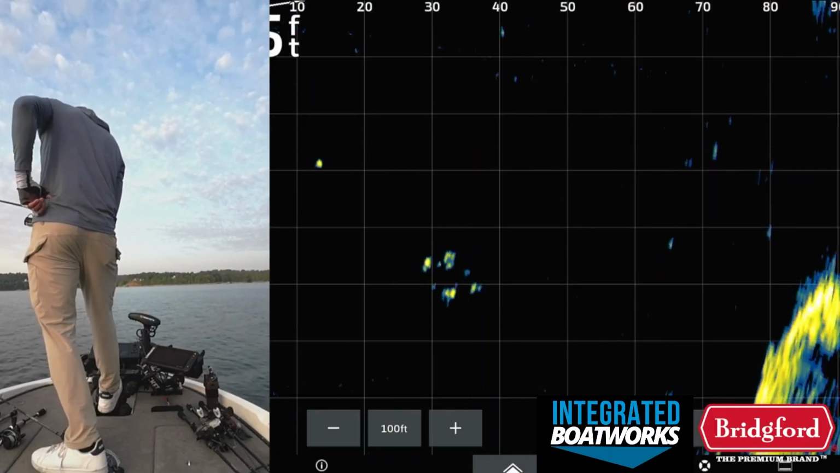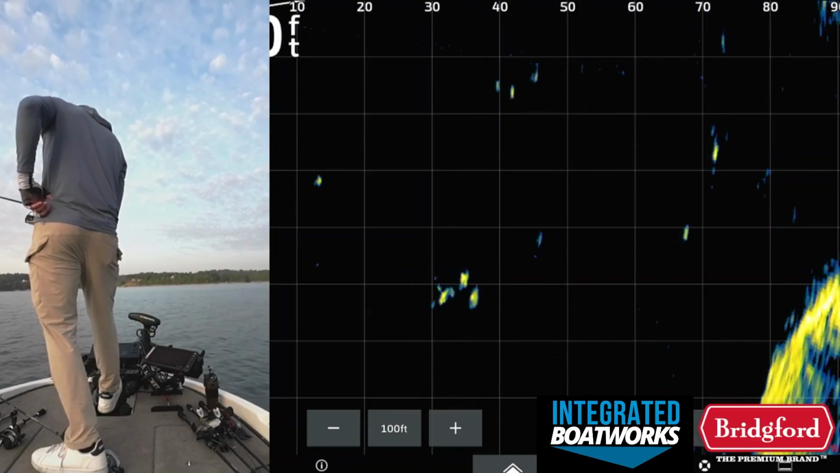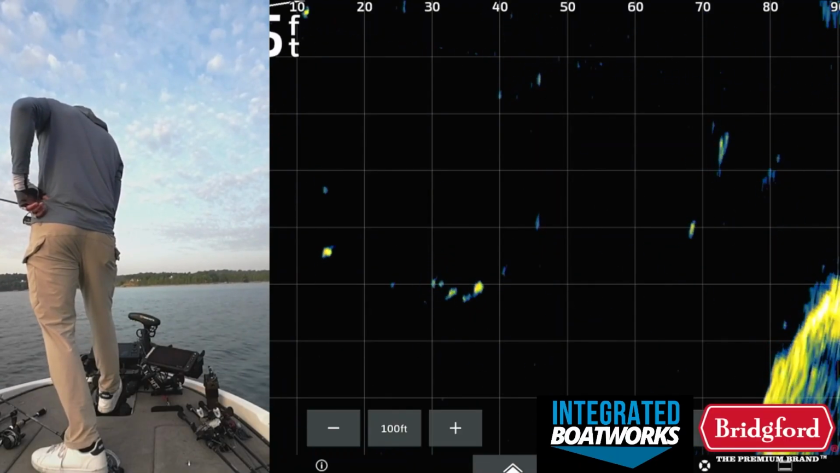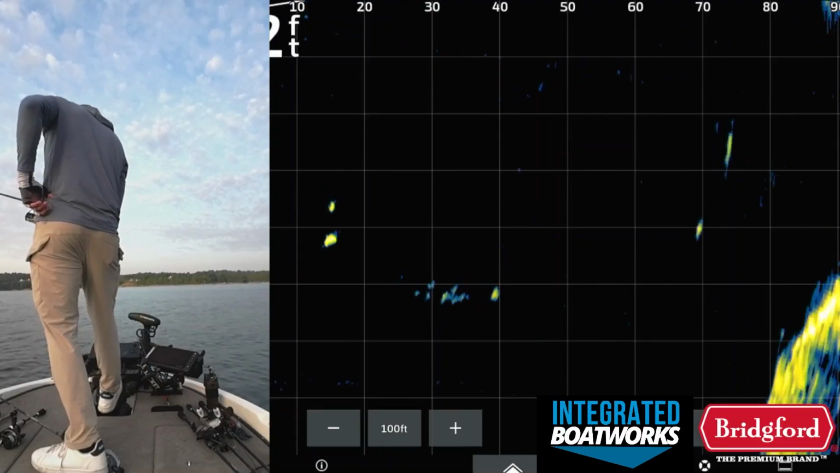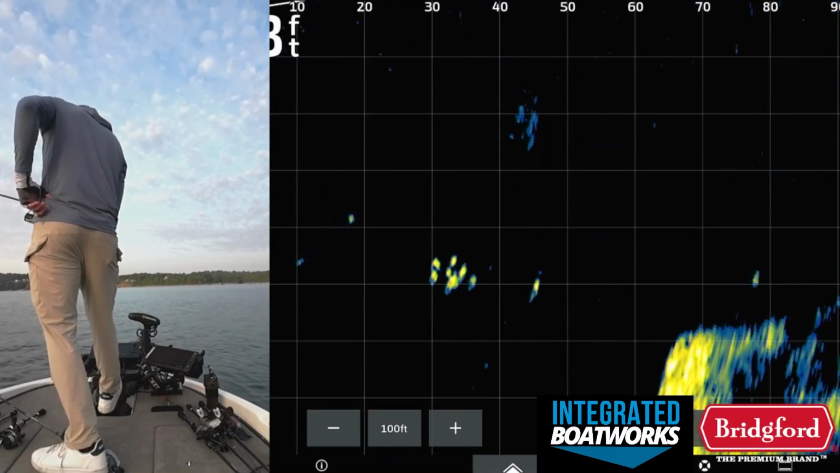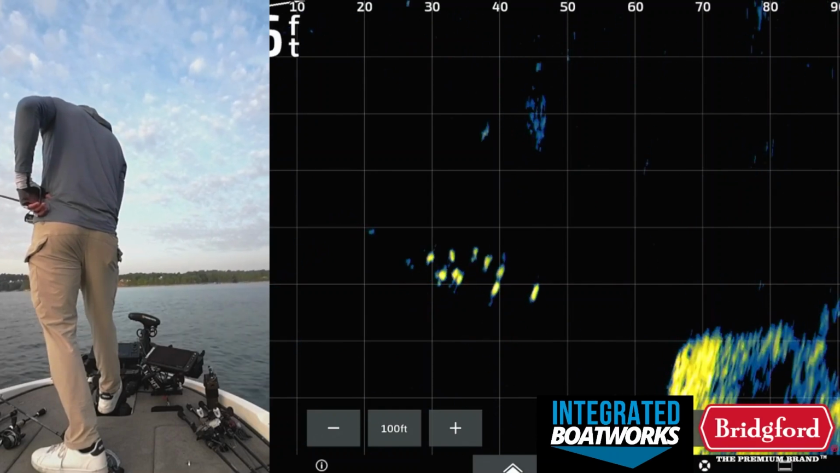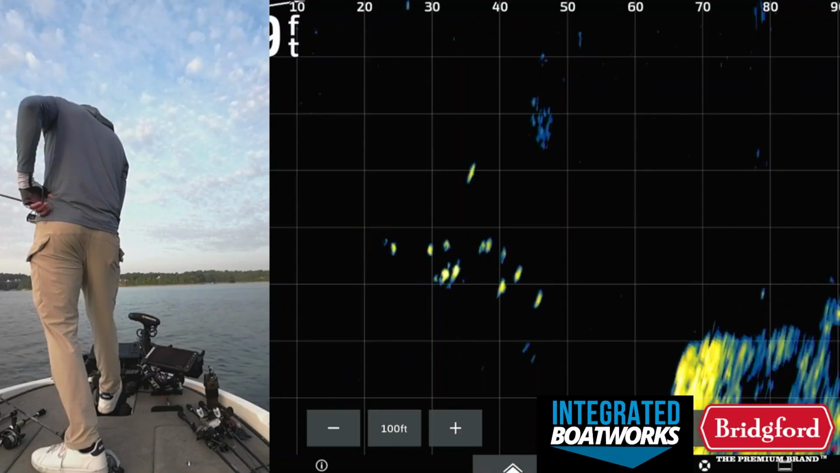Just hold it there. When are you gonna eat it? Just hold it. They're tapping it, tapping it, tapping it. They're all around it. None of them are actually eating it yet. All those fish at 30 feet are on my bait.